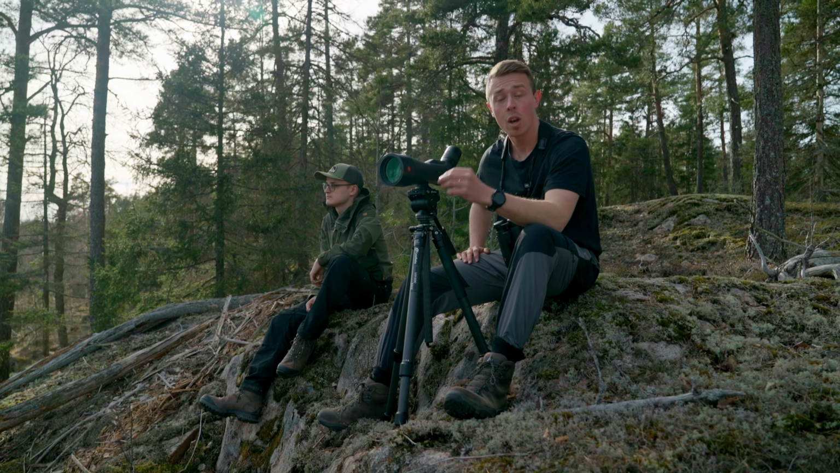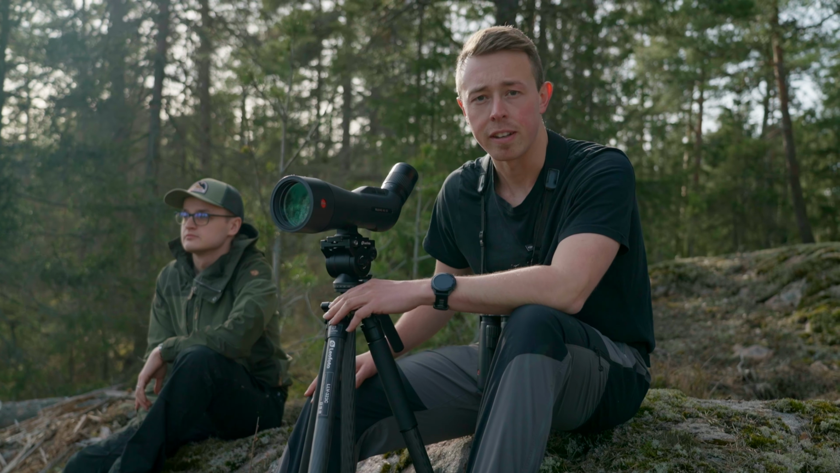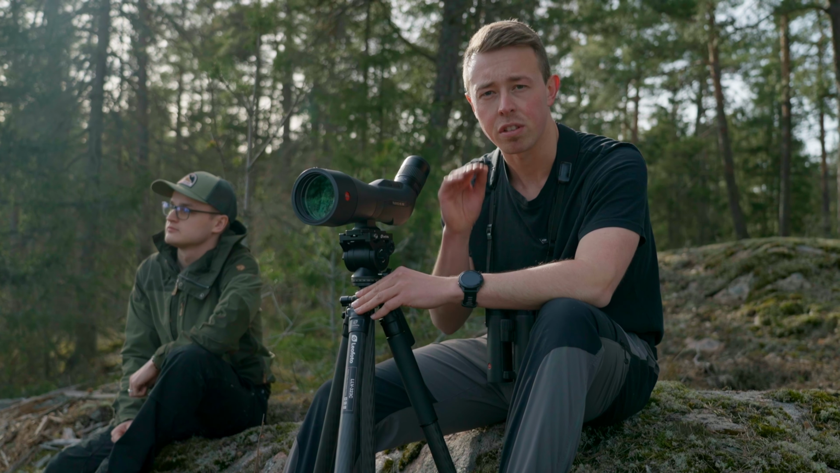We're seeing quite a few deer here, like roe deer in these clearings, which is a great sign. They're a staple of lynx diets across Europe. Unlike wolves, lynx don't chase their prey to wear them out. Instead, they're ambush predators and they'll do whatever they can to get as close as possible before launching a surprise attack.